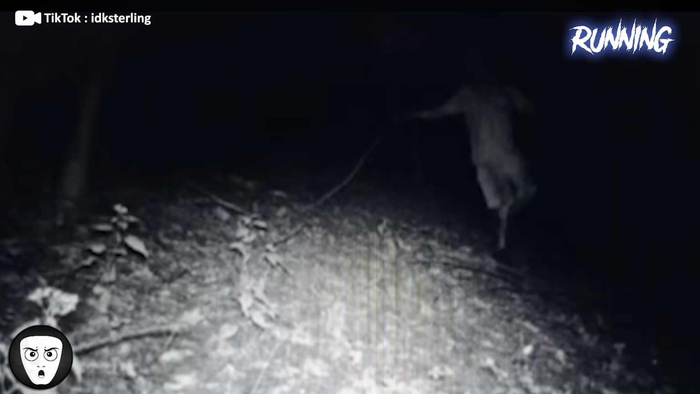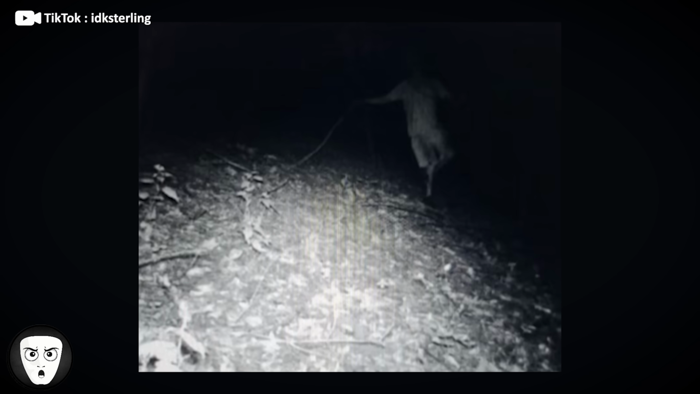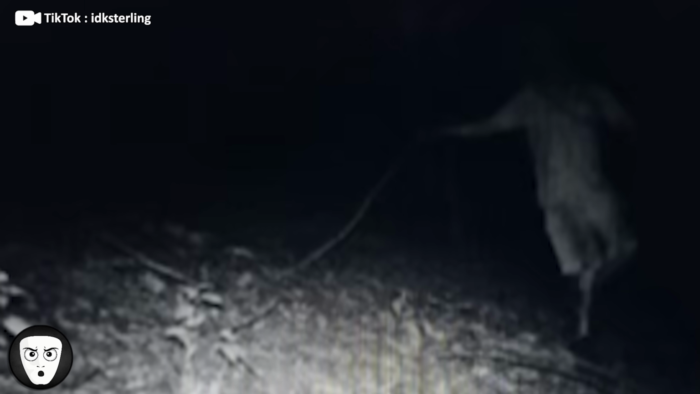When a trail camera owner checked their footage from an extremely isolated location deep in the forest, they captured something they never expected. The photo appears to show a person sprinting through the woods at full speed. What's unsettling is that nothing else is visible around them, just one person running through the forest in the middle of the night. How did this person manage to run through a forest so dark without being able to see anything? And how did they even get there?